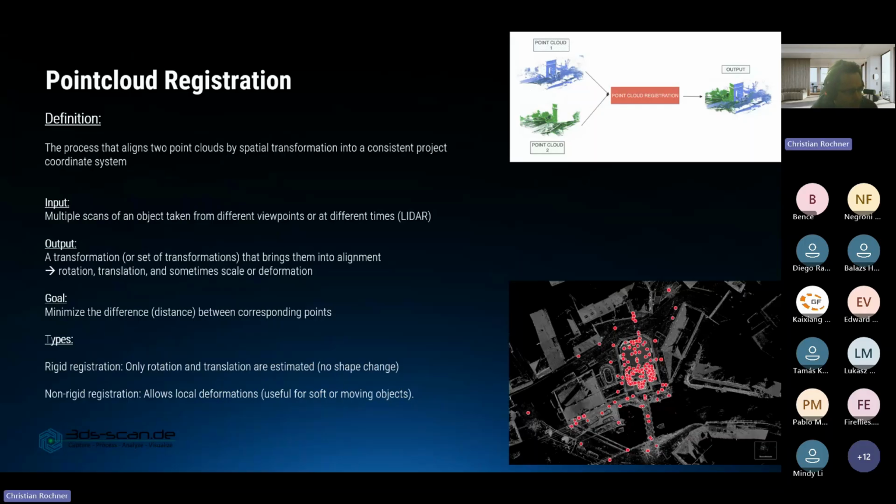For types of registration, I would just say a few words here. We differ between rigid and non-rigid registration. Rigid registration means that we only add rotation and translation. So the shape of the overall point cloud will not be changed. A non-rigid registration allows local deformations.